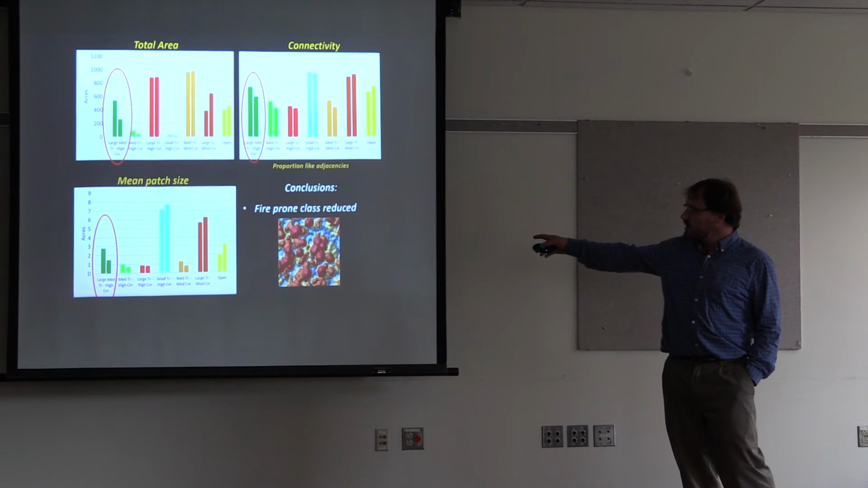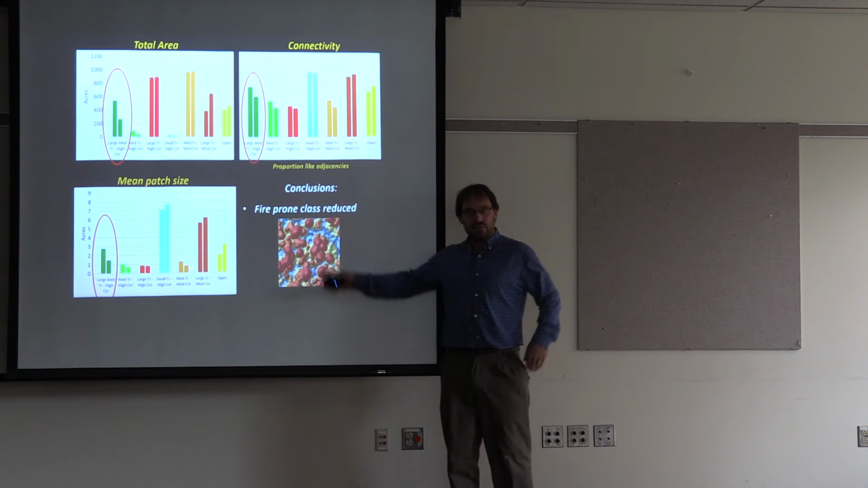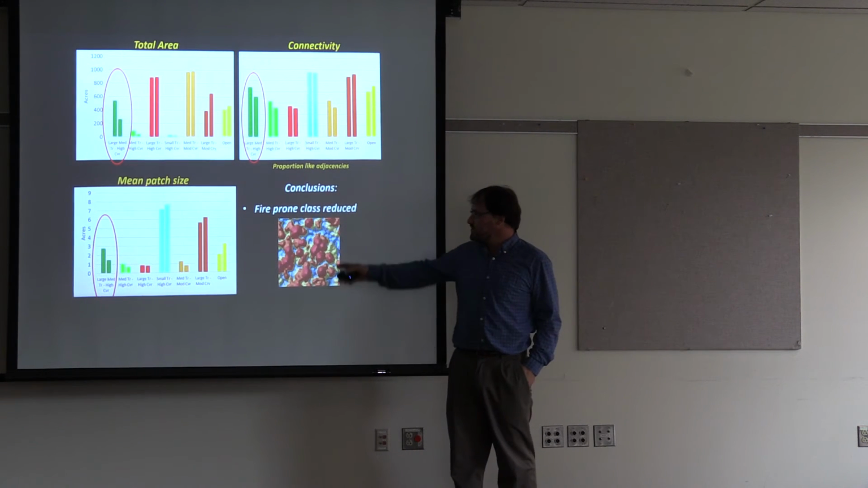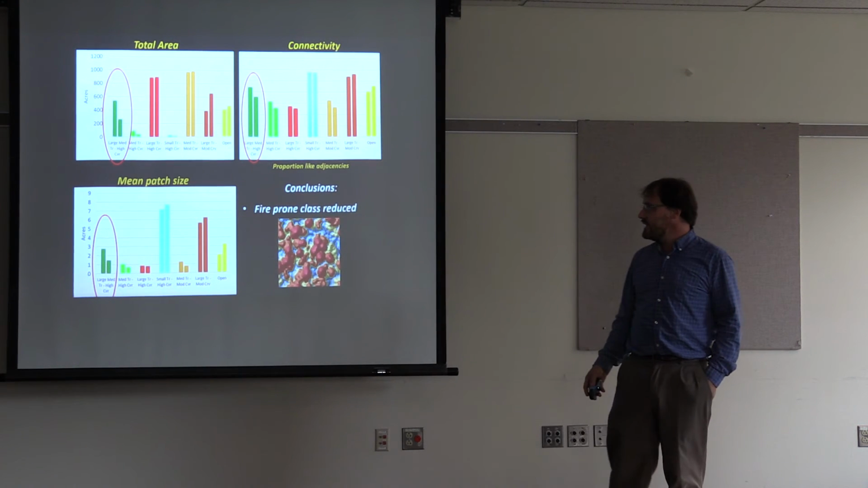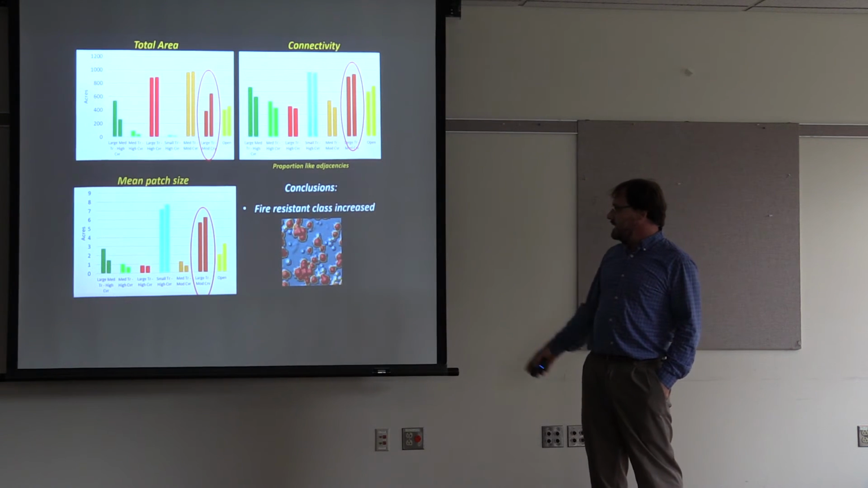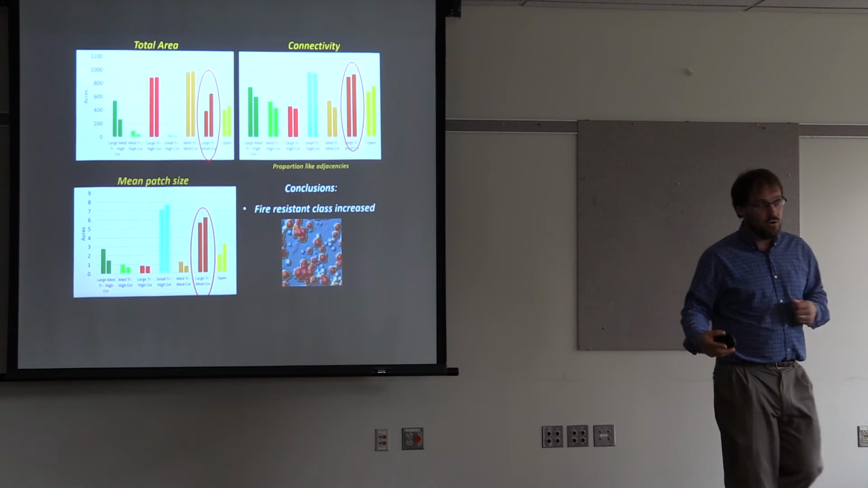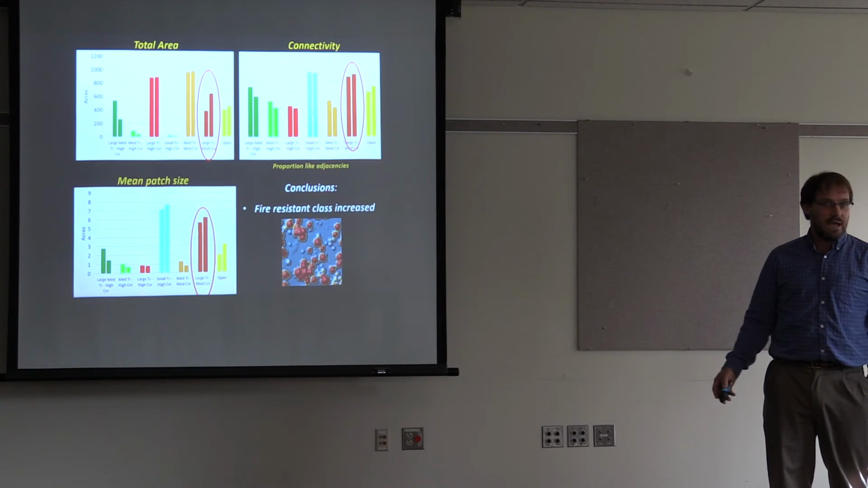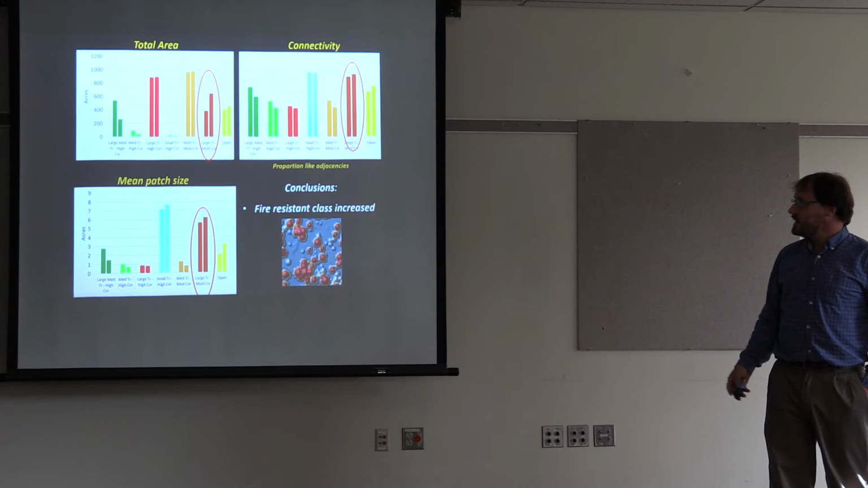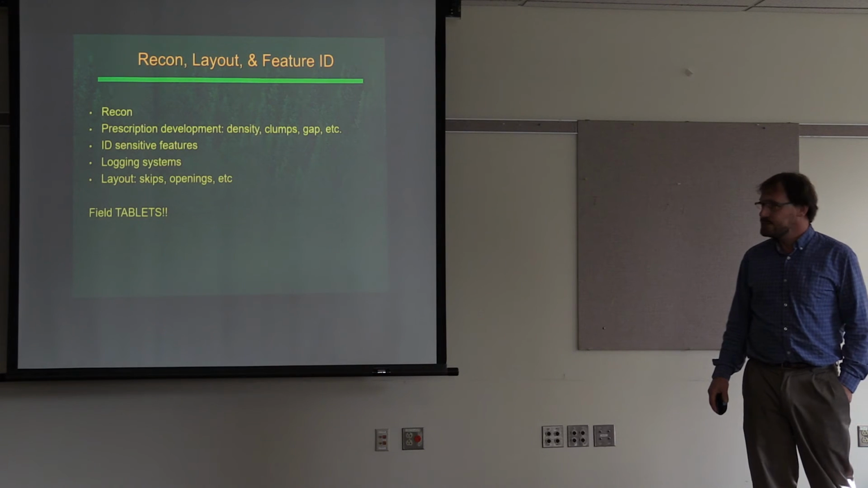Whereas the fire-prone class, which again Van talked about, has some large trees, but also has a lot of intermediate and small canopy trees, they were able to reduce both the amount and the patch size of that class. And the more fire-resistant class, much more open, again with large trees, was increased, both the patch size and the connectivity, as well as the area of that. And again, that's just all basic frag stats analysis.